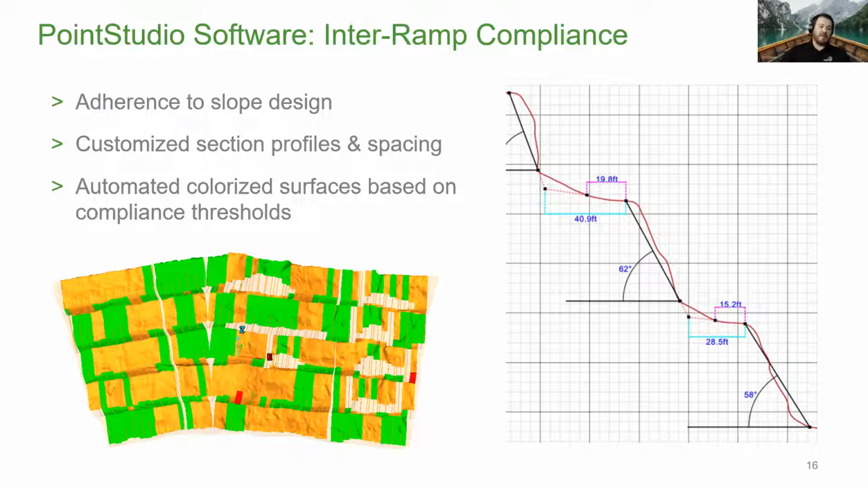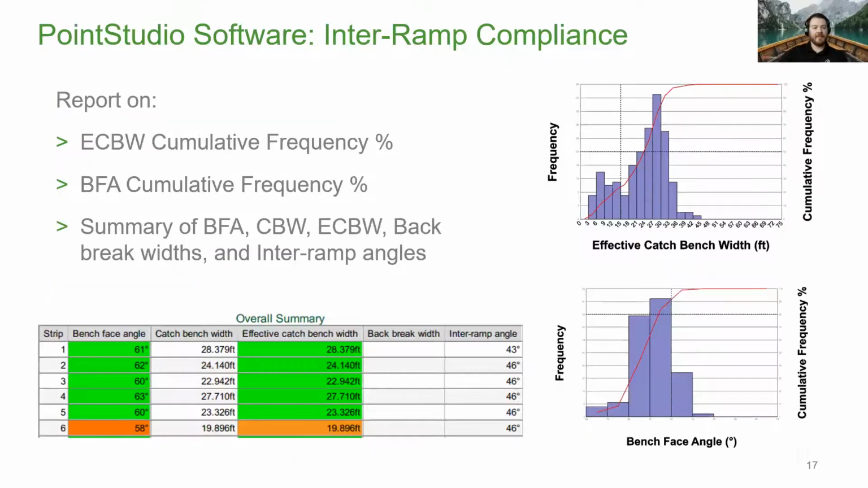So just a helpful tool to know that's out there, kind of making your life a little easier for doing your design compliance. And those legends are, again, customizable. So we have green being good in this particular case, orange is maybe okay, and then red would be bad. There's only a couple spots on that surface where you might see that. So like I mentioned, this tool reports on effective catch bench width and cumulative frequency percentage. You can also do reliability percentage as well. So it's going to give you an overall summary report.